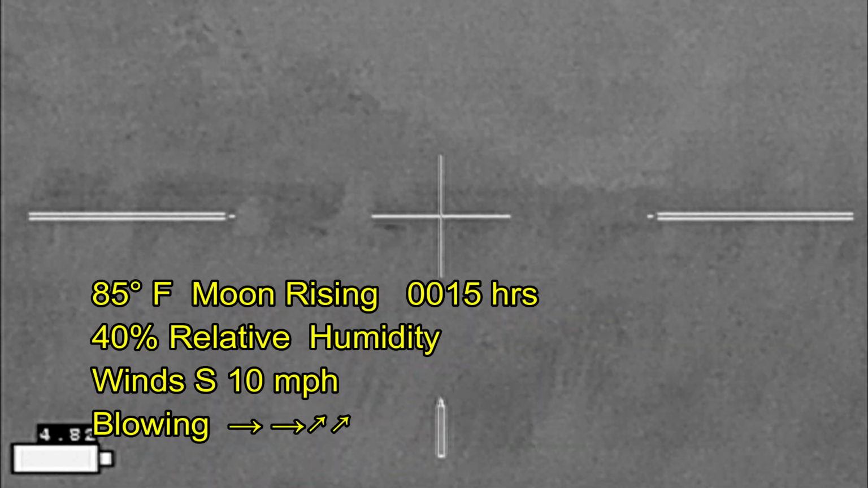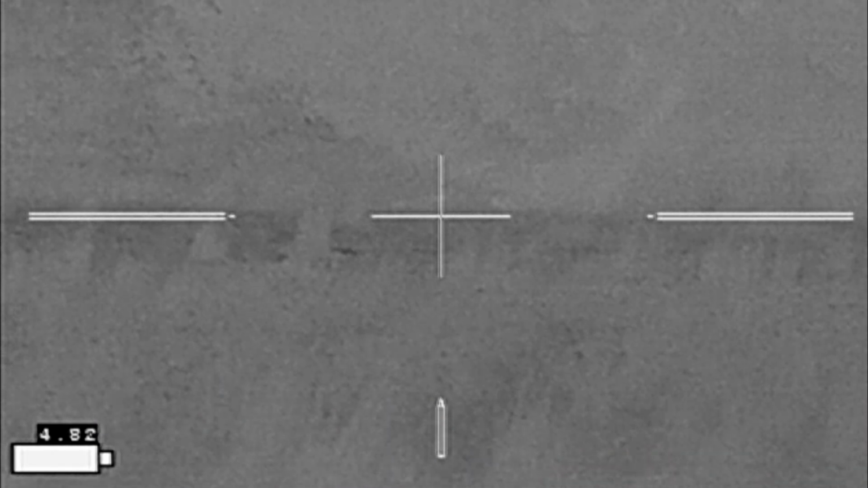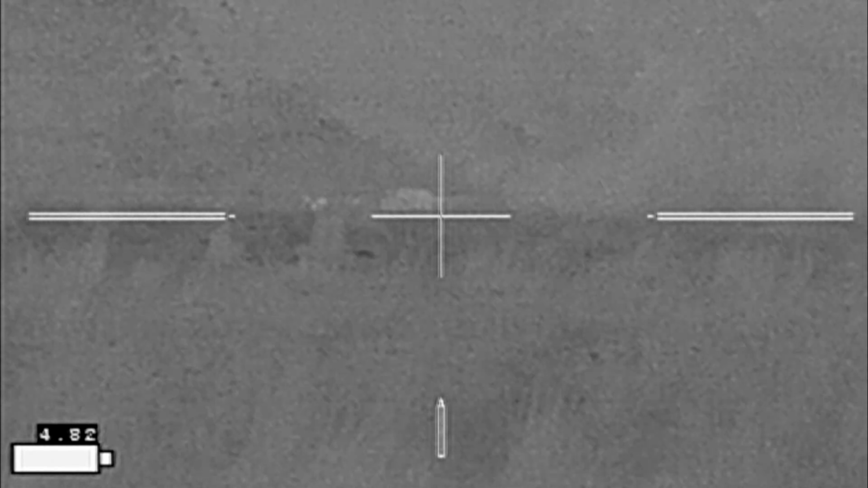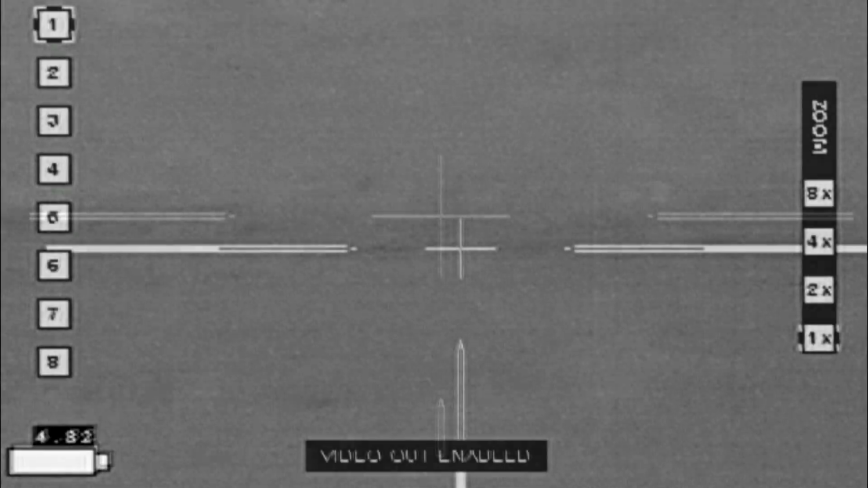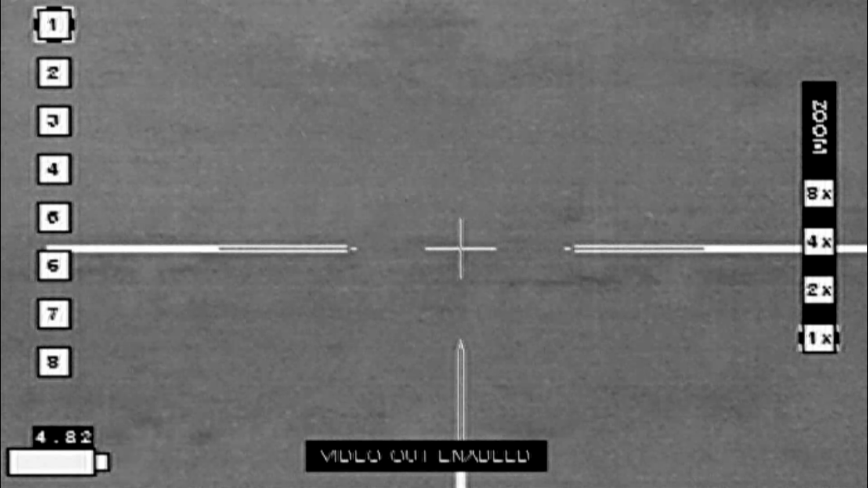It's at this point they dip down into the creek bottom and I actually lose sight of them. I couldn't find them for a while. I moved about 75 yards downrange and actually got ahead of the hogs, which I did not want to do because of the way that the wind was blowing.